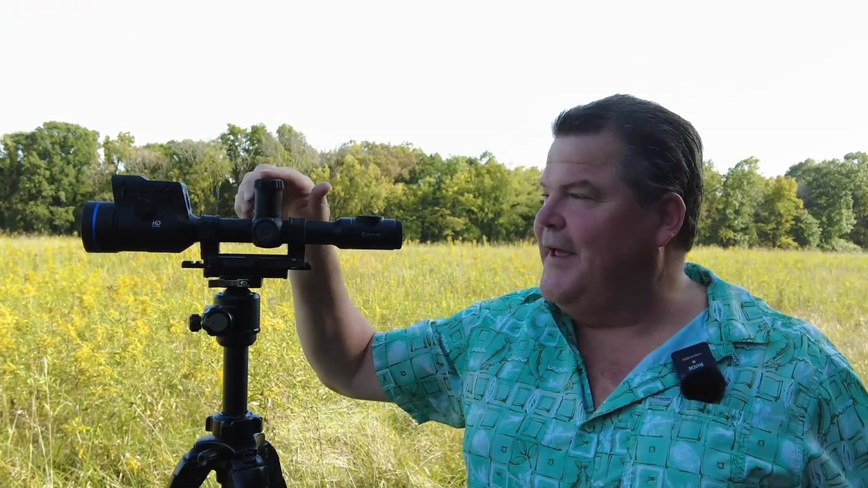Today I'm going to be walking you through all of the main menu functions. Again, we're dealing with this Pulsar Thermion LRF. The device I'm showing you here is the XL50, but this would apply to any of the LRF units. And other than the things that have to do with the LRF, this is going to apply to any Thermion Pro unit, so basically any of the newer Thermion stuff that's out there. So let's jump inside of the scope here.